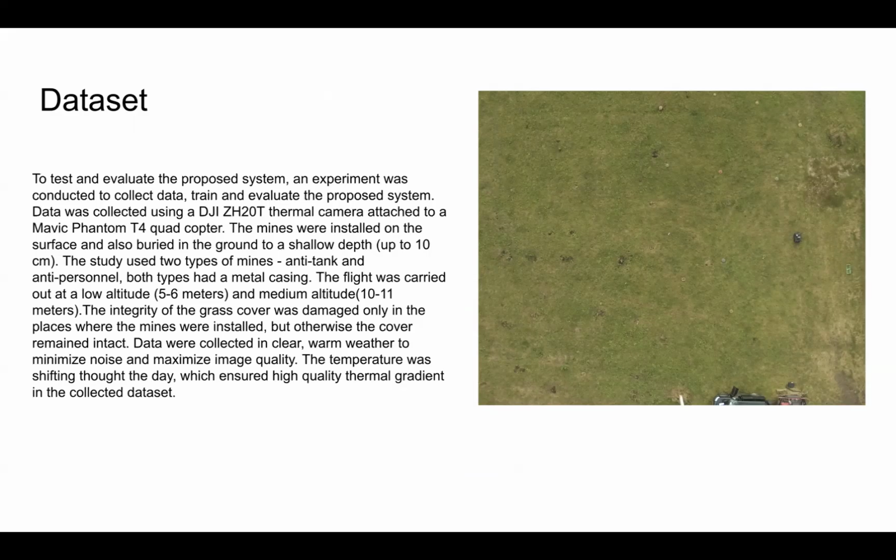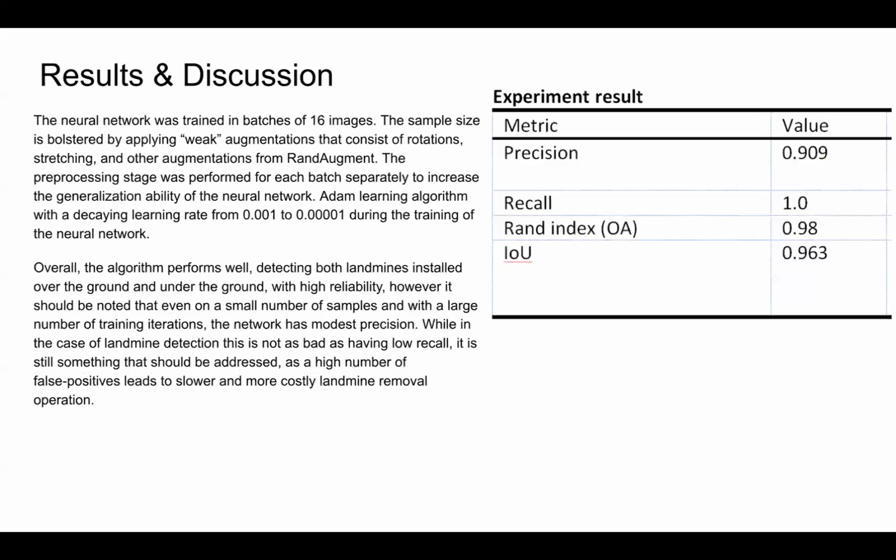The flight was carried out at low altitude first, with 5 to 6 meters being the average altitude of the flight, and then medium altitude on 10 to 11 meters altitude. The integrity of grass cover was damaged only in the places where the mines were installed, but otherwise the cover remained intact. Data were collected in clear, warm weather to minimize noise and maximize image quality. The temperature was shifting throughout the day, which ensured high quality thermal gradient in the collected dataset.